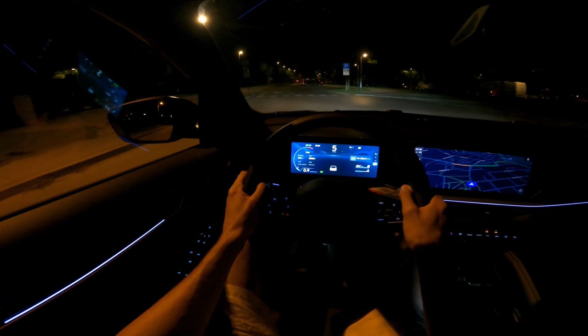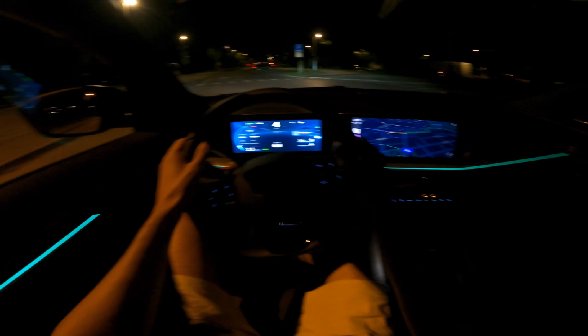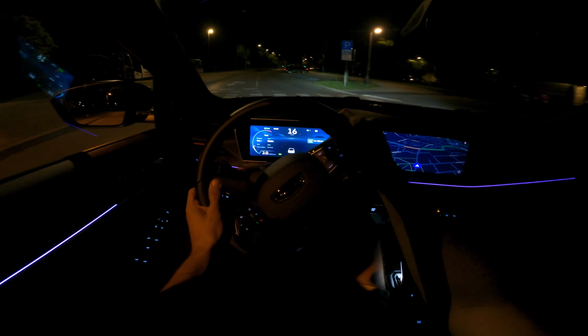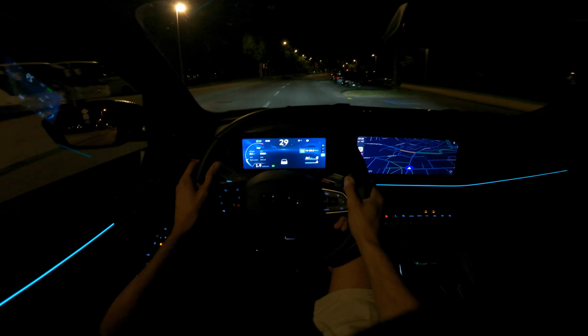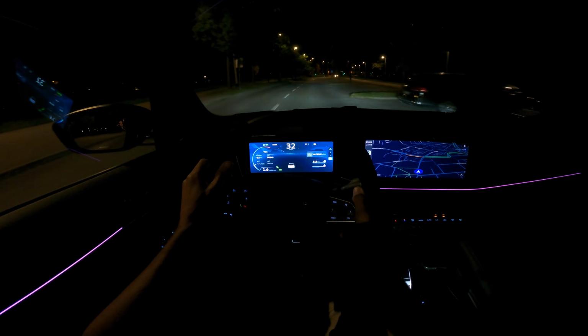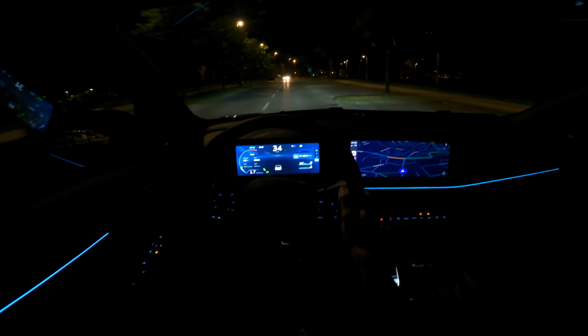Okay, blind spots. I'm checking the A-pillars. We do have a tall windshield, so it might not be an issue in this car, but in some cars they might be obstructive.